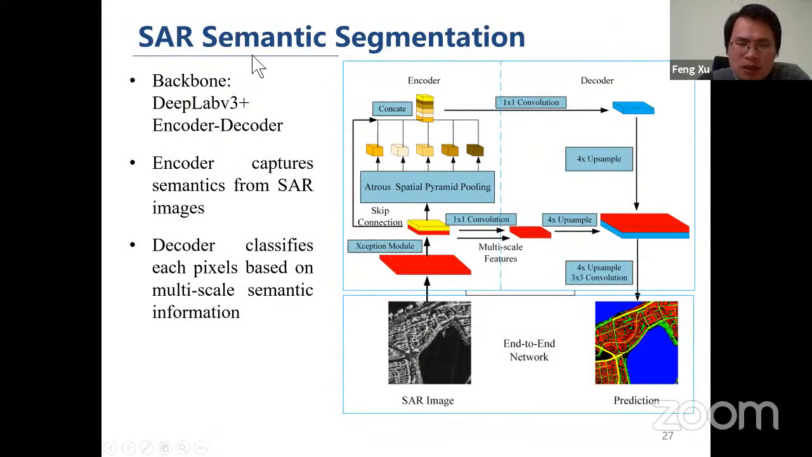We employed a basic approach. It has a backbone network, DeepLab V3. It has an encoder-decoder structure, and it also has atrous spatial pyramid pooling.